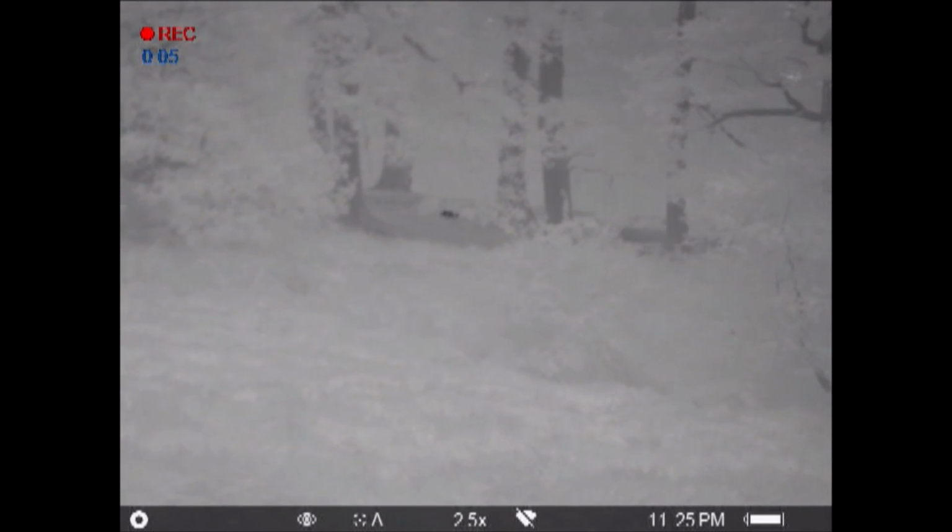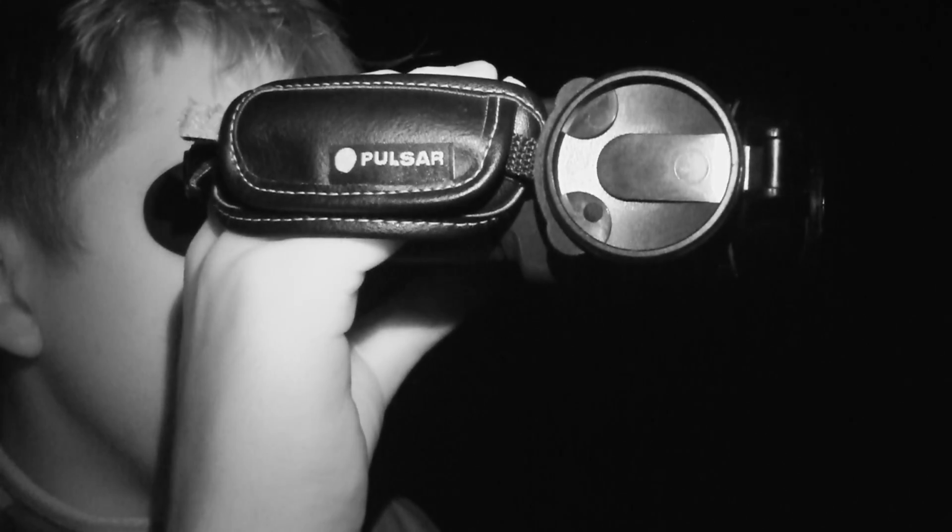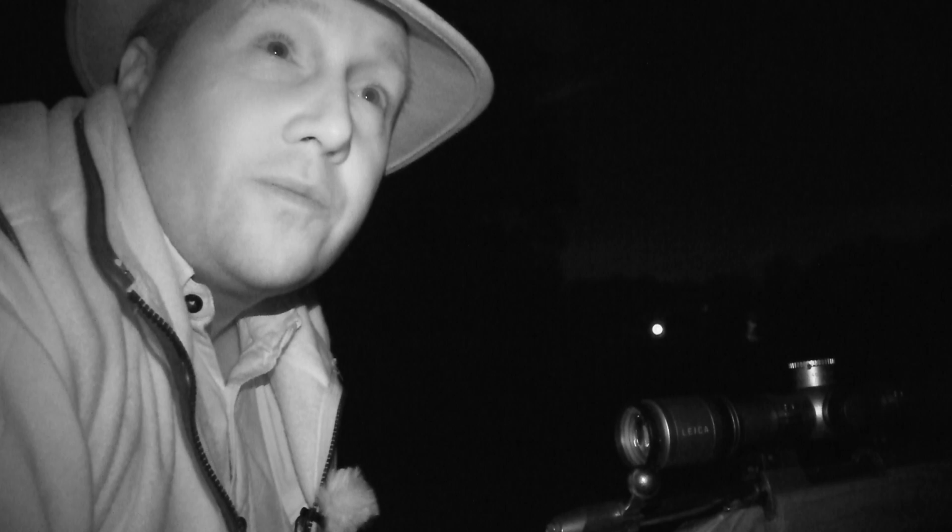Roy's falconry apprentice Charlie is on the thermal and keeping us informed about anything non-deer related. They're definitely a little bit jumpy, so I don't know what's been spooking those, because normally this time of year the cubs are quite easy going.